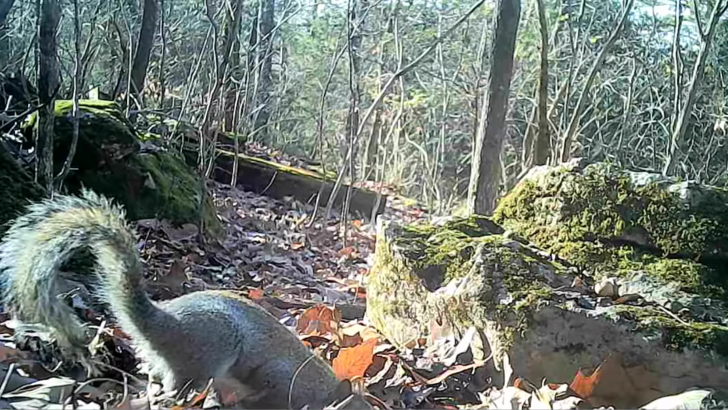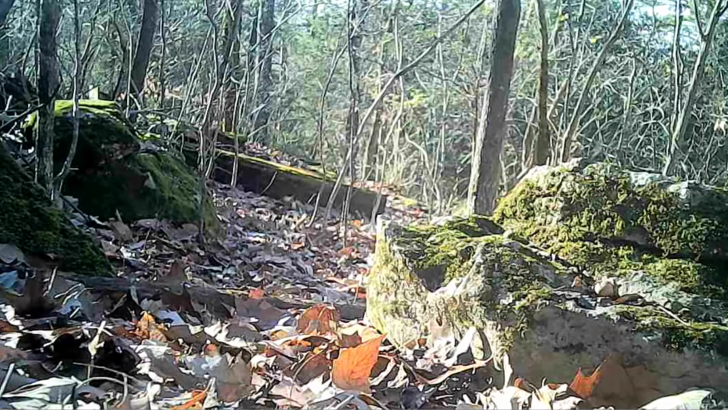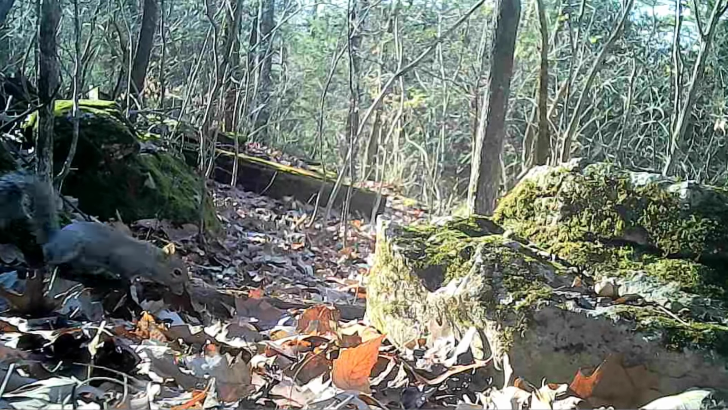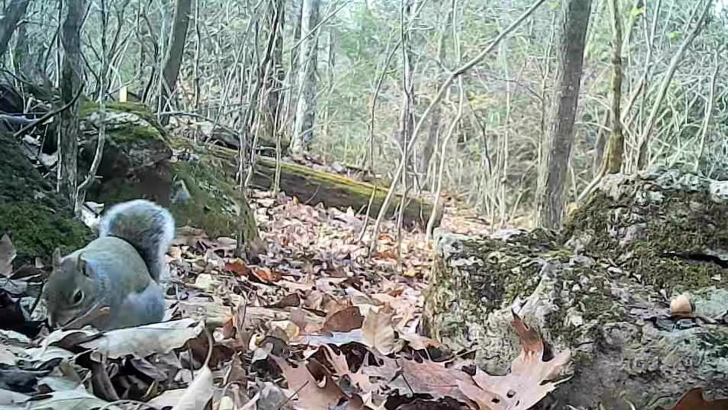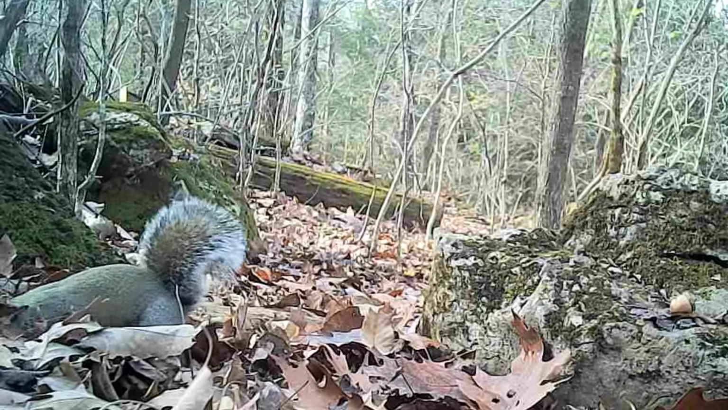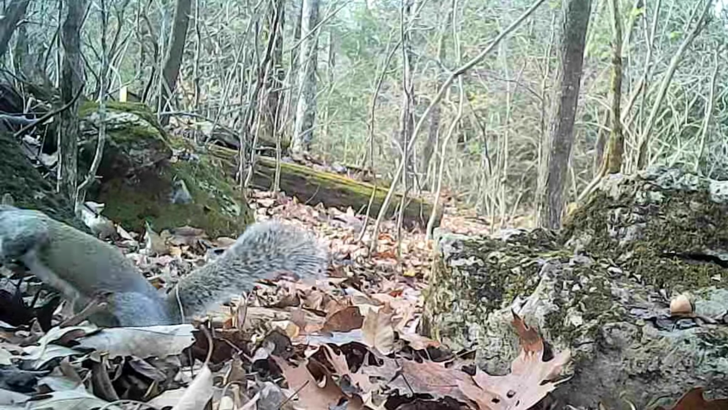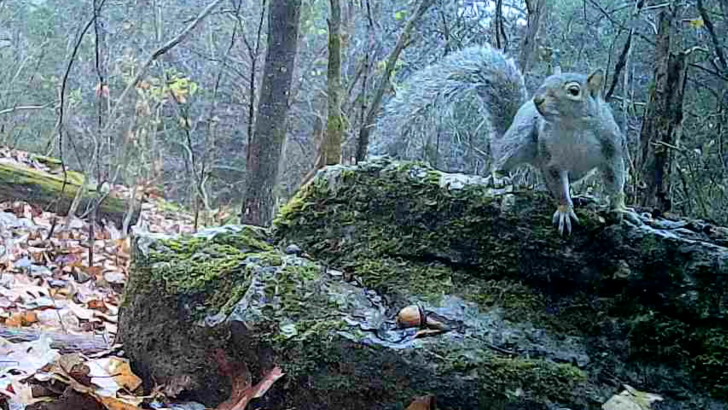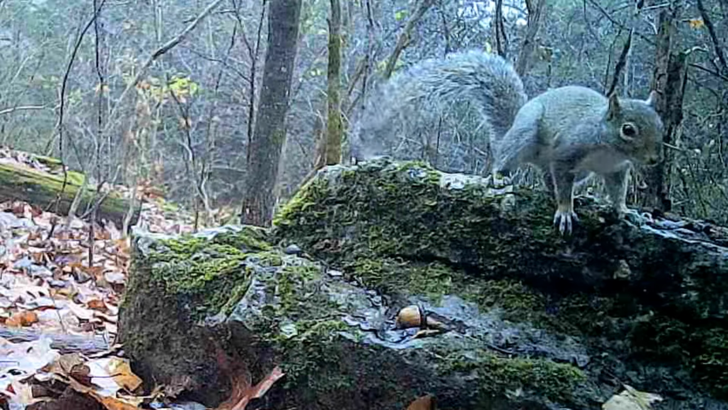But old Ricky's back. He's working this place, looking for them acorns. And he'll find them too. They're still laying everywhere under these leaves. But he has to stop and say hi every once in a while. Moving on.